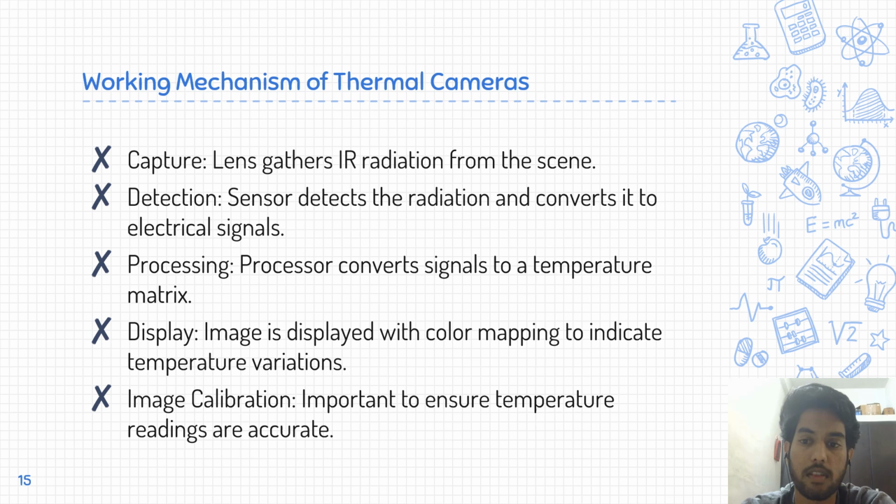So this is the same, but I have tried to explain the working mechanism of each of the components separately here. Capturing is done by the lens, which gathers the infrared radiation from the scene. Detection is done by the sensor, which detects the radiation and converts it to electrical signals. Processing is done by the processor that converts signals to a temperature matrix. The display is used to display colors to indicate temperature variations. The image calibration is important to ensure the temperature readings are accurate. Let's move to the next slide.